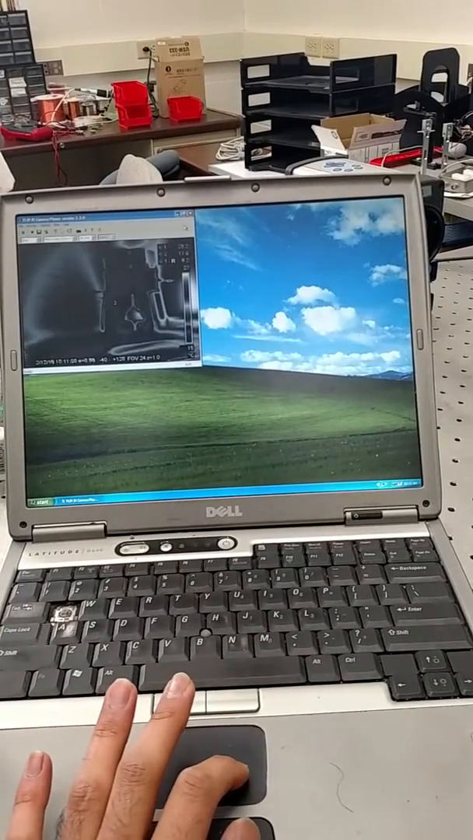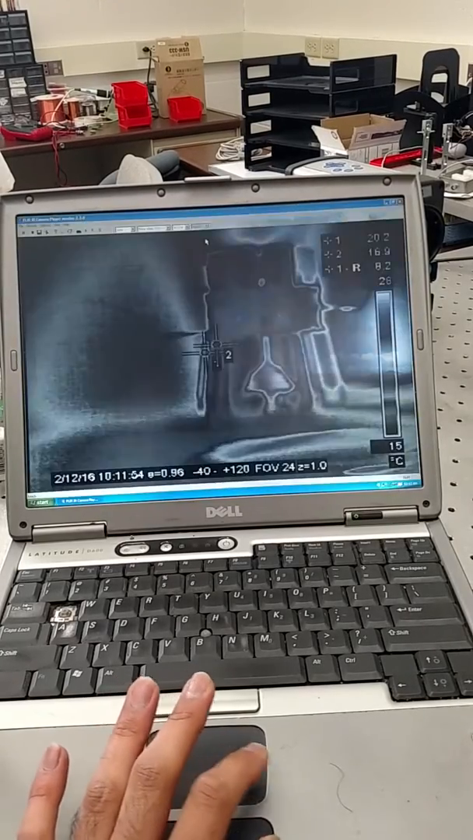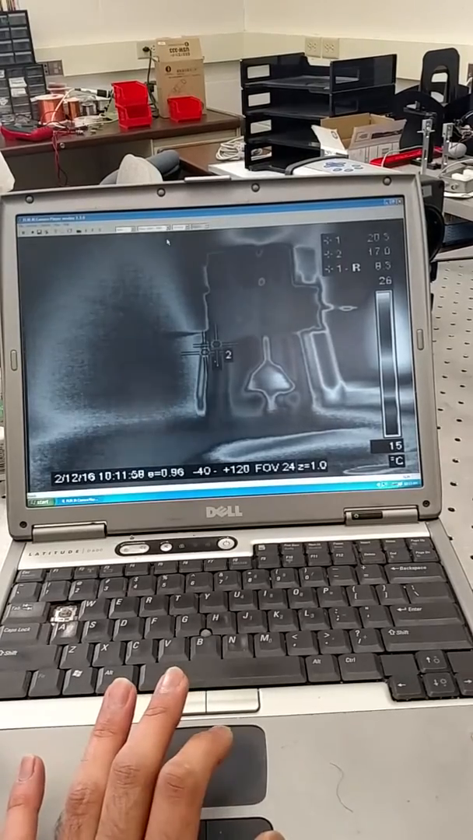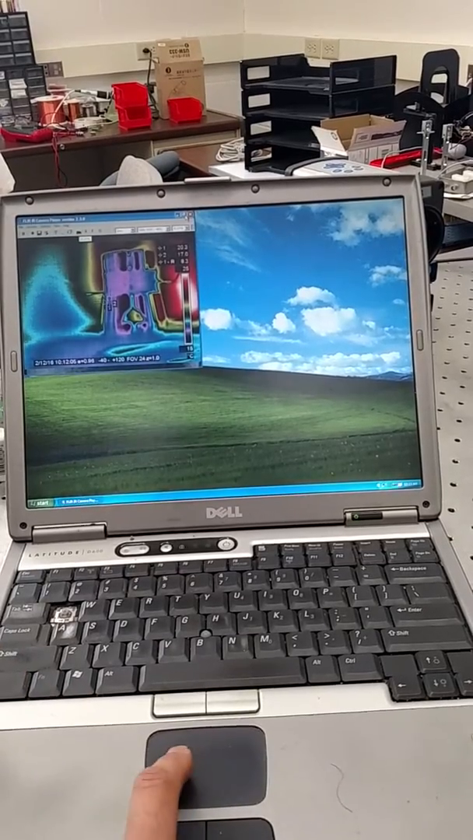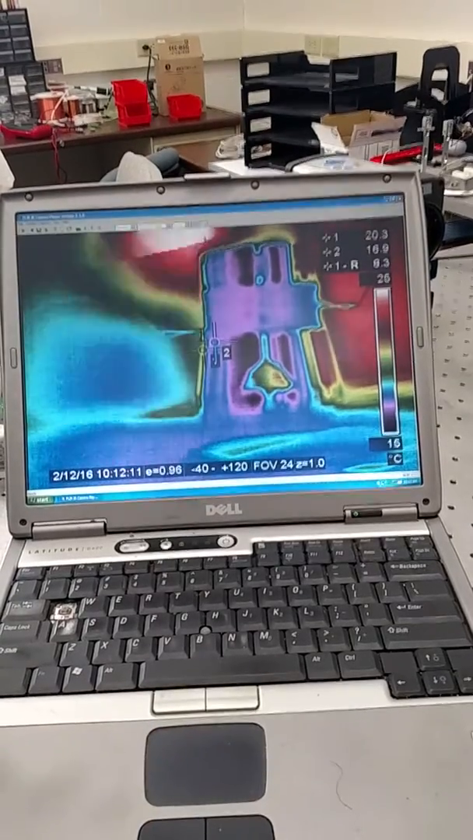One of the things that's really good about thermal images is that it's really easy to interpret. So if you want to include in your heat generation or losses pictures, we put a picture like this, and people really easily understand. If they don't understand anything you're saying, they'll see a transducer with red in the middle. They'll think that this is hot, losses are a problem. Let's do some research on it.